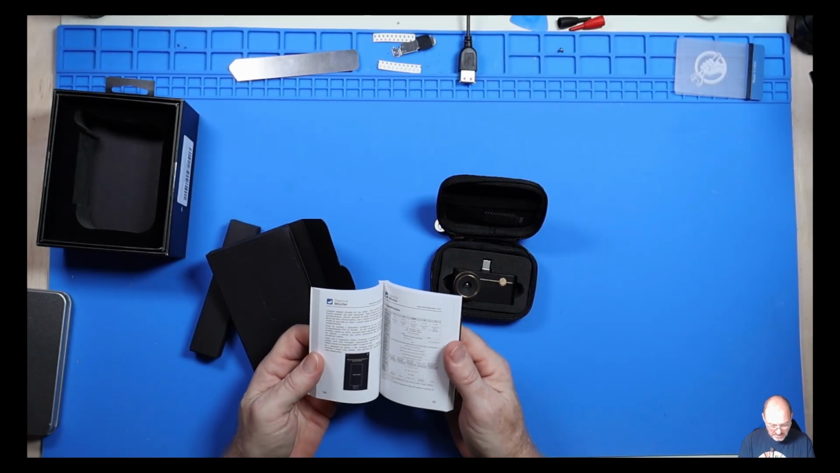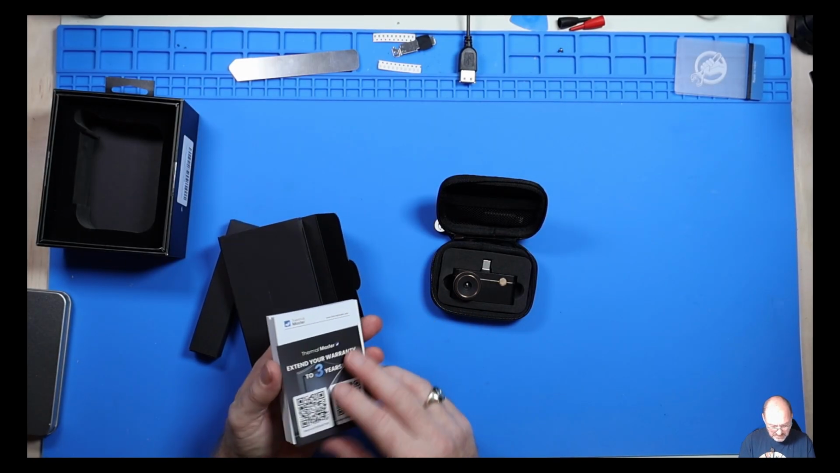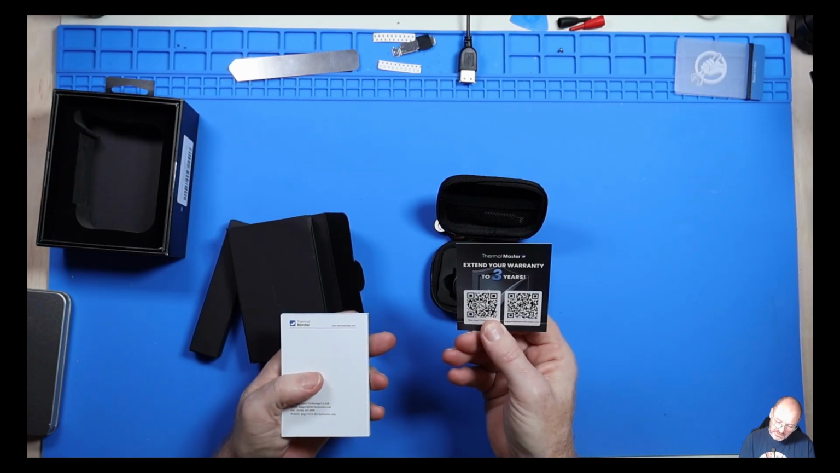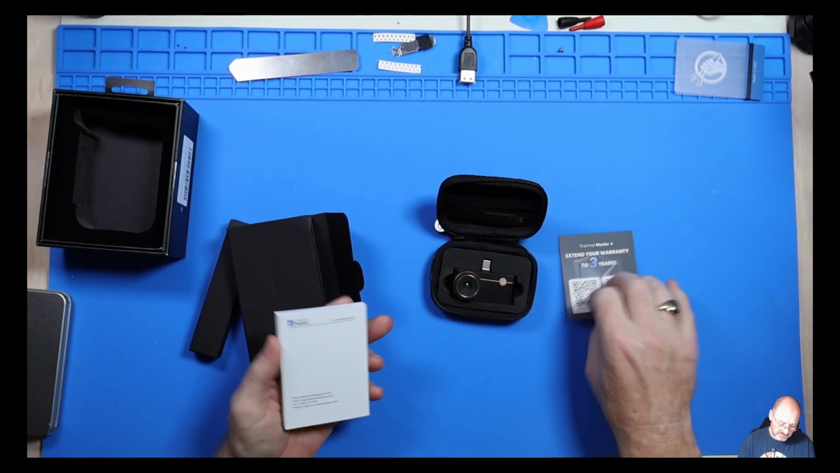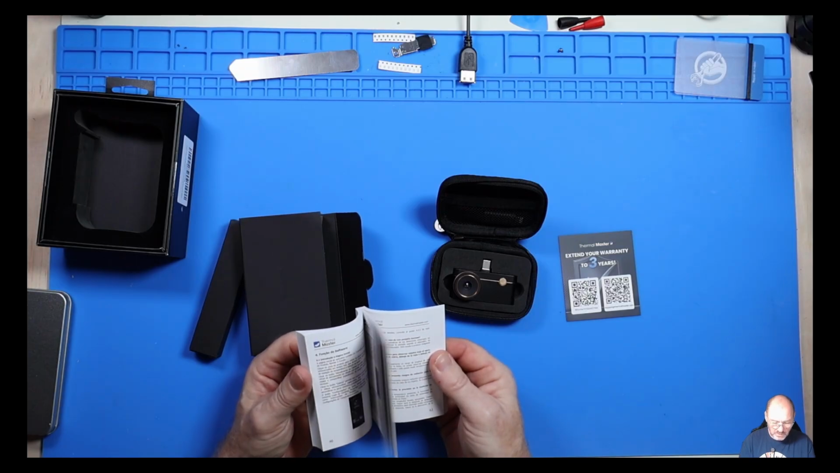A quick start user manual, extended 3-year warranty. Yeah, okay. Multiple languages.